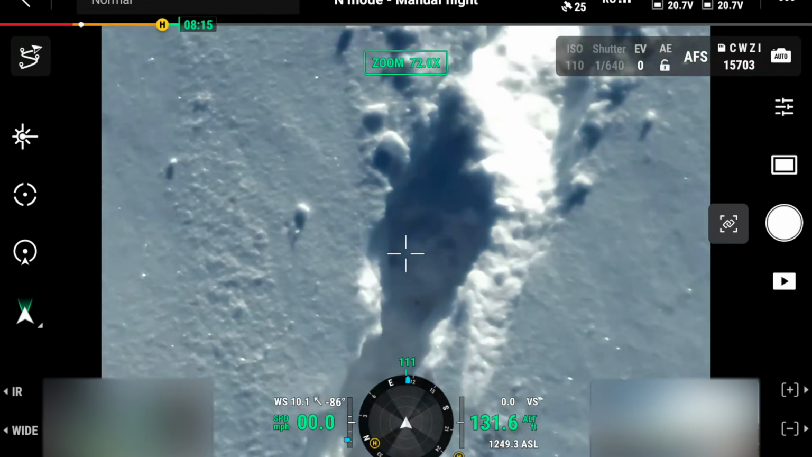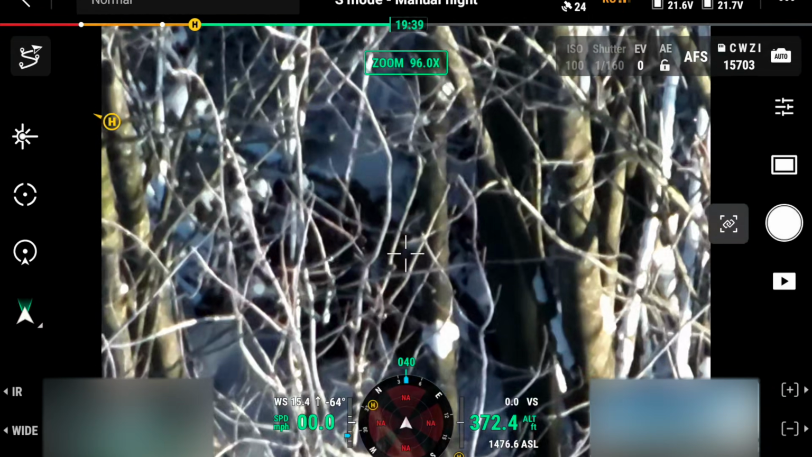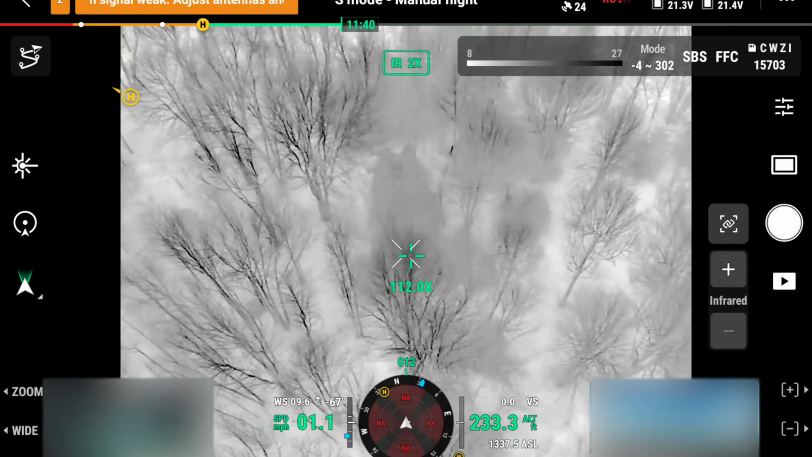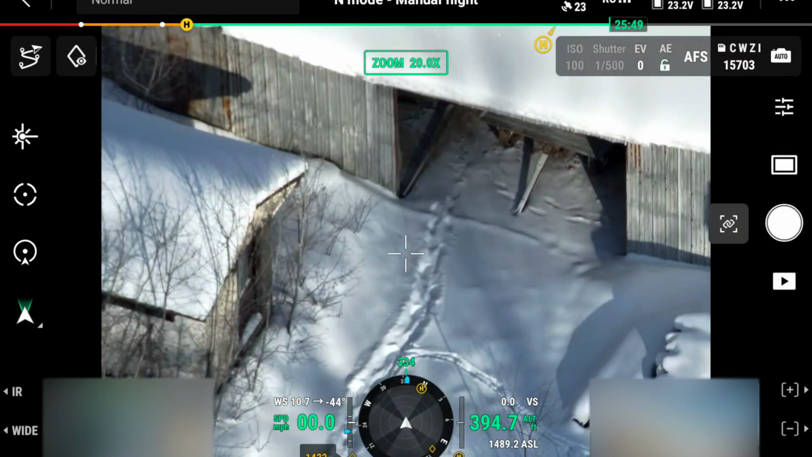That looks like a print going this way. There's a ton of them. I think that's Bebe. The ear. There's an ear down. I can just get... Oh, there it goes. Right there. Oh, well, those are deer.